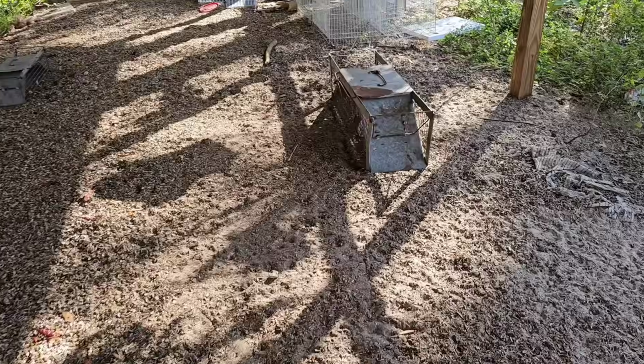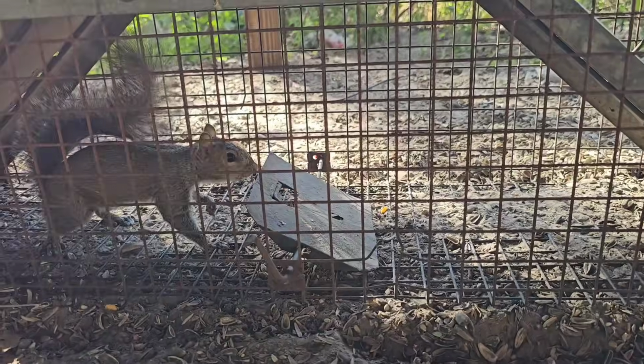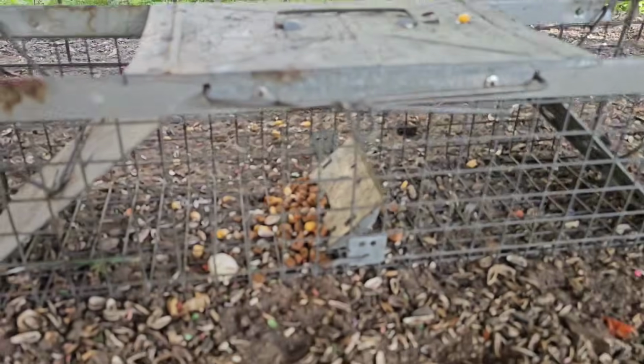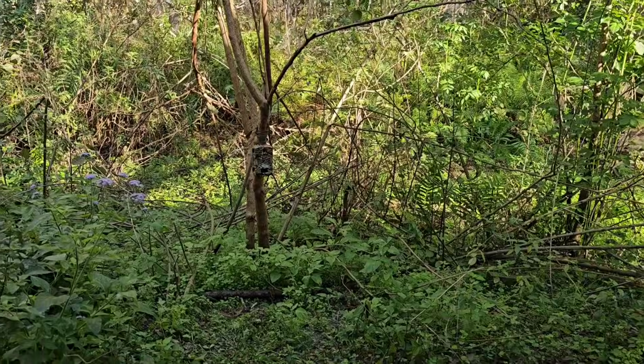So on day number 5, when I came back to the farm, I noticed that the big trap was set off and we caught another squirrel. Now this guy was released. The small trap had been set off, but there was nothing inside. And much to my surprise, the small rat that I left on the outer perimeter was gone. So hopefully our game trail camera caught whatever took it.